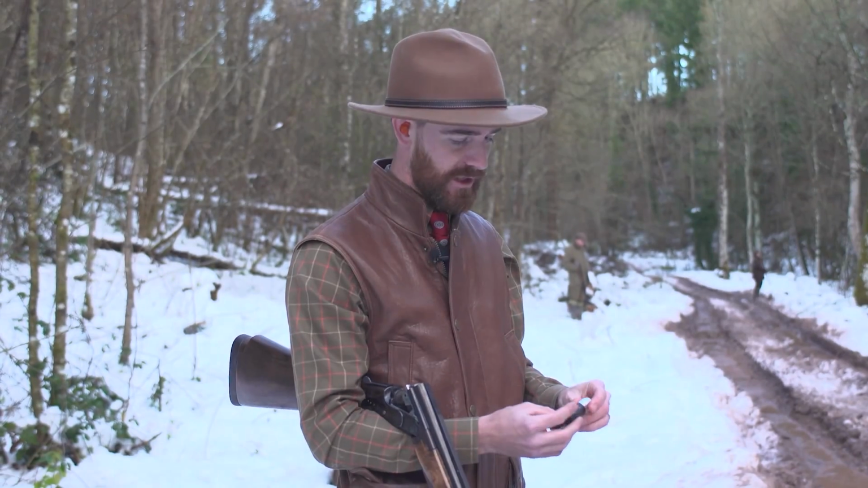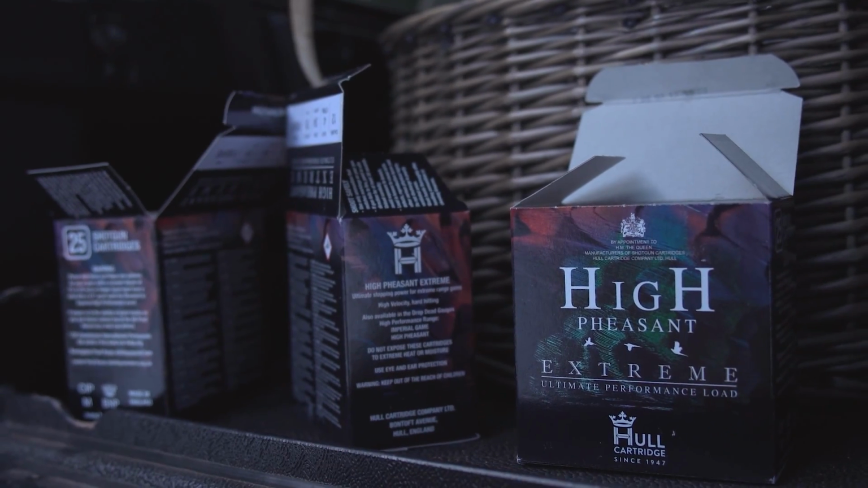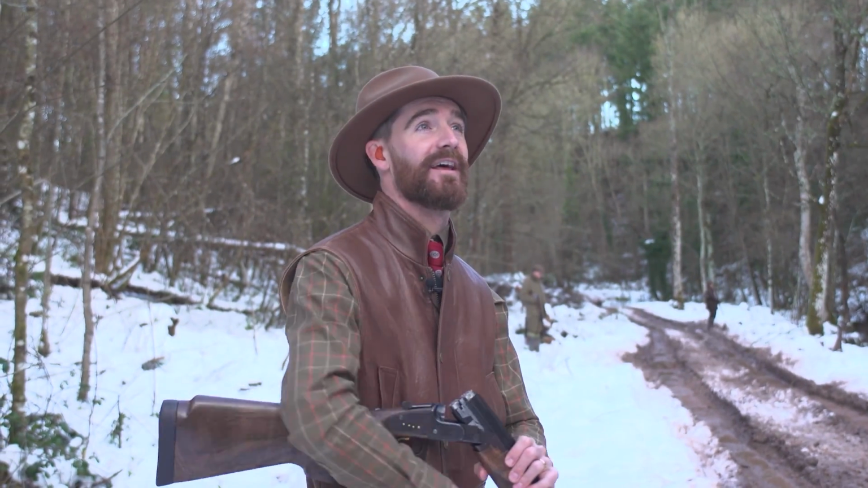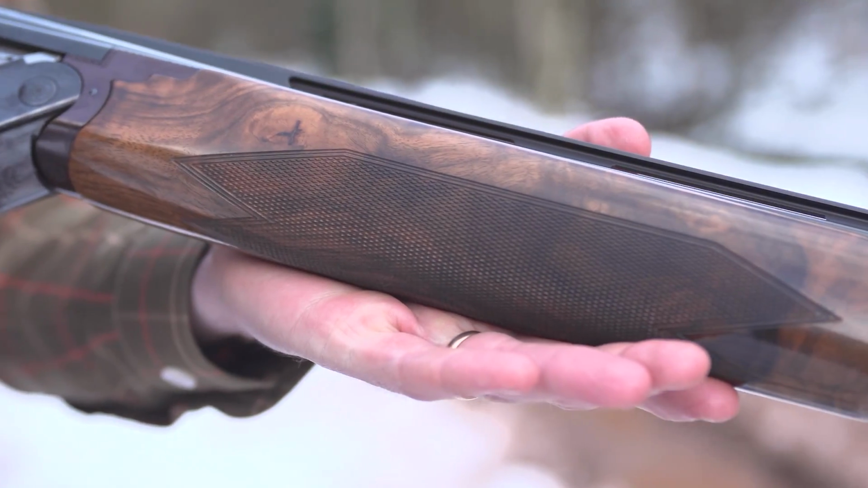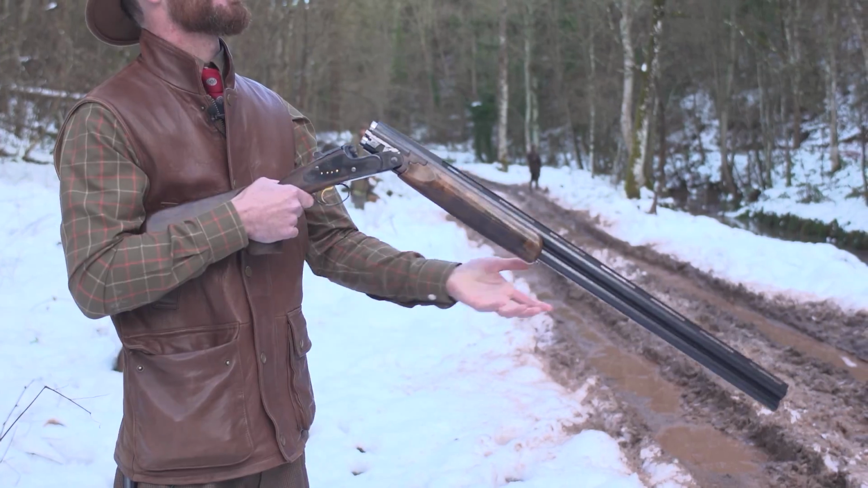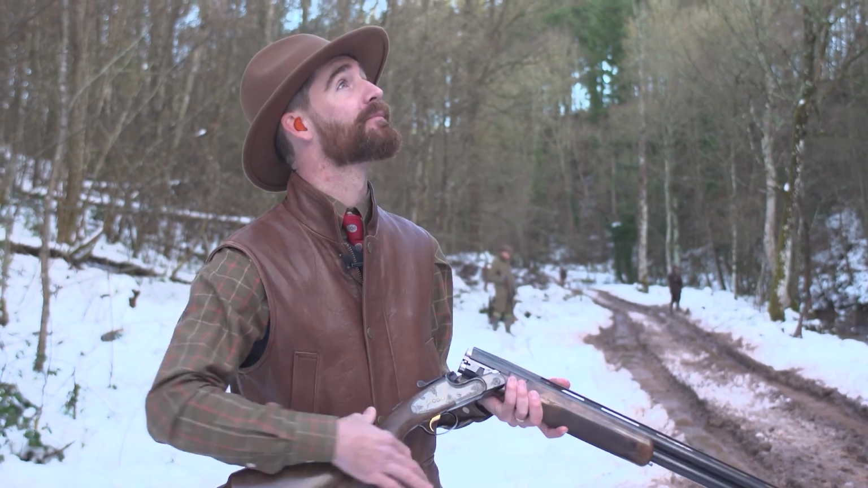Like I say, these are a whole cartridge, the High Pheasant Extreme, 34 gram 4. They are a big load, but luckily today I don't have my little signature 410. I've got a long thorn black action, slightly high rib, stock made to fit me perfectly. So these, if anything, are absolutely set up for the job.